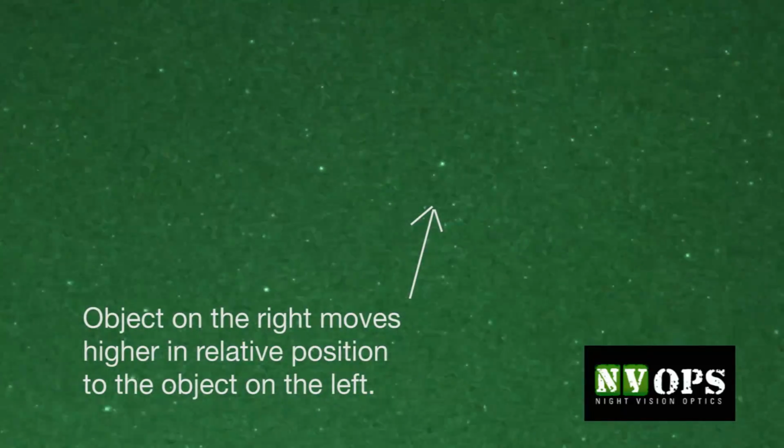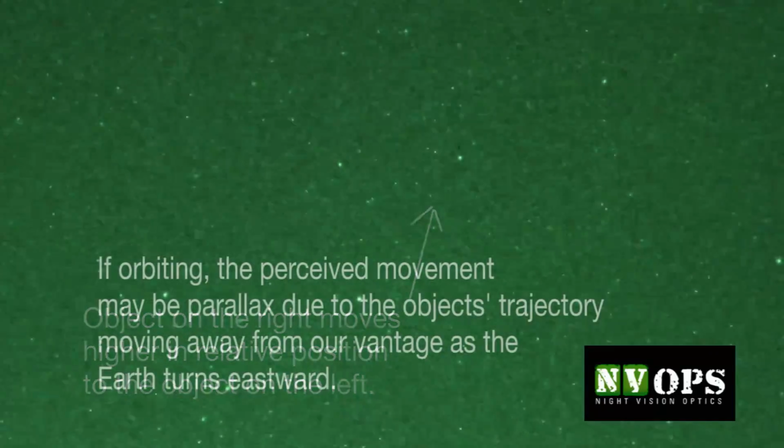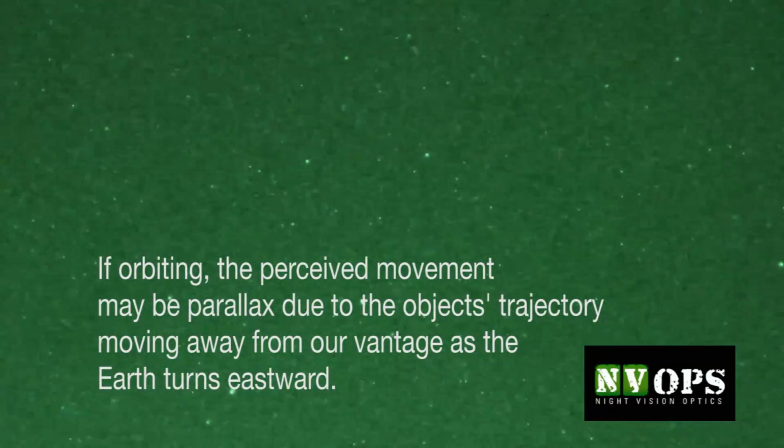Hey guys, you want to come check this out? Look, we got two lights traveling together. At any rate, it's really fascinating, and I can't tell if they're moving by them. Yeah, we're recording. But the thing is they're exactly the same speed. I can't tell if they're changing direction or continuing. Yeah, they all of a sudden go the other way. This is very interesting.